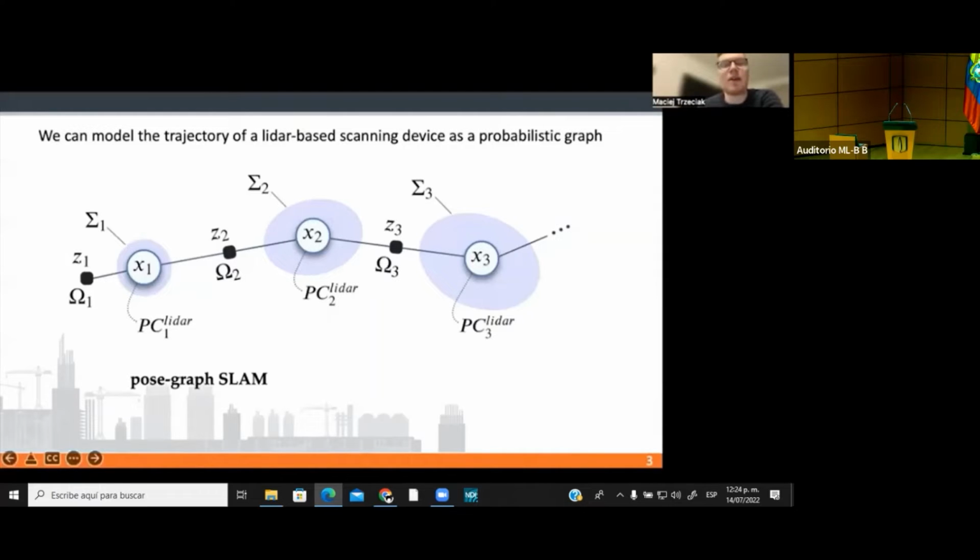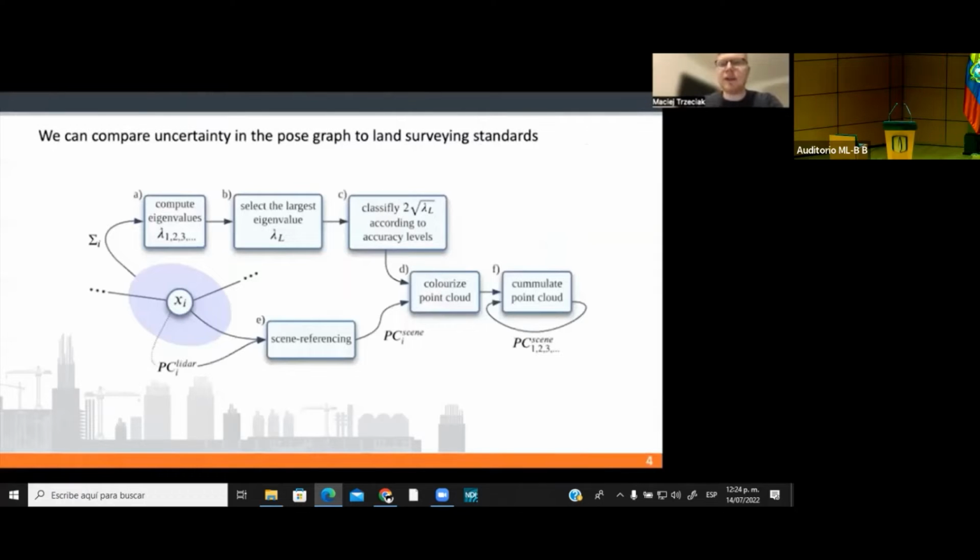And here my method comes into play. The point of this paper is to provide a real-time method for uncertainty visualization in pose graph SLAM, so that the user can be aware of regions of potentially higher spatial error, and they can take corrective actions on the fly, so during scanning, and not when the scanning ends.